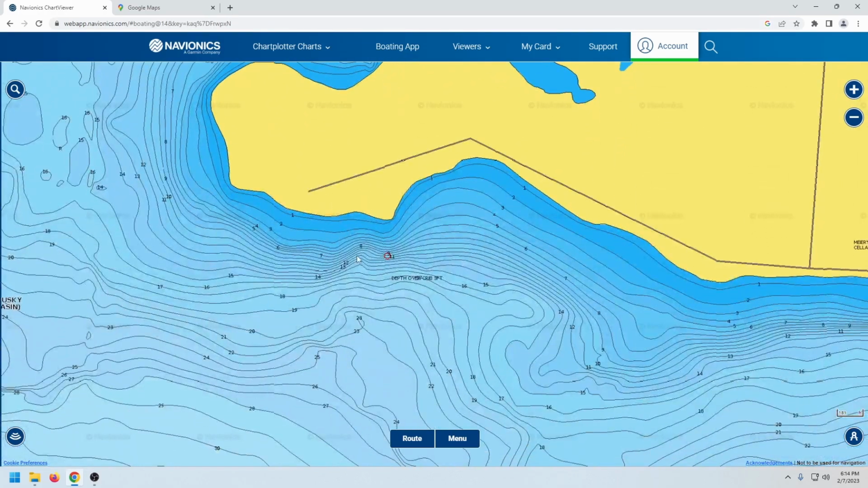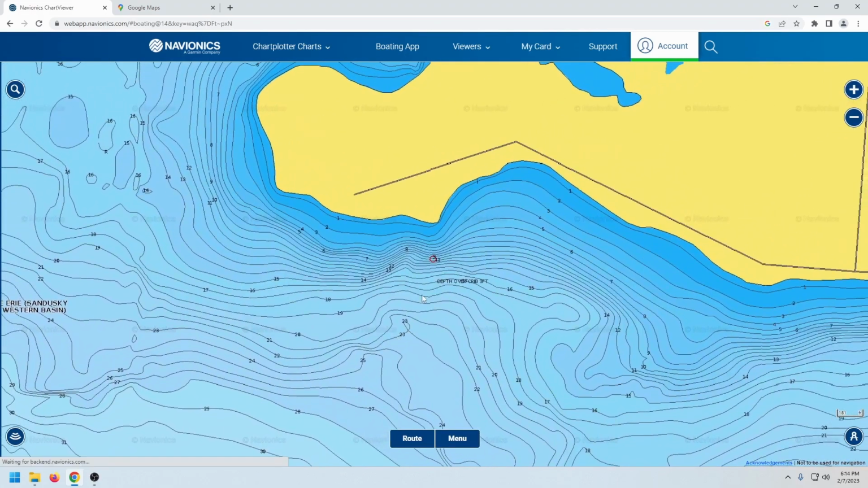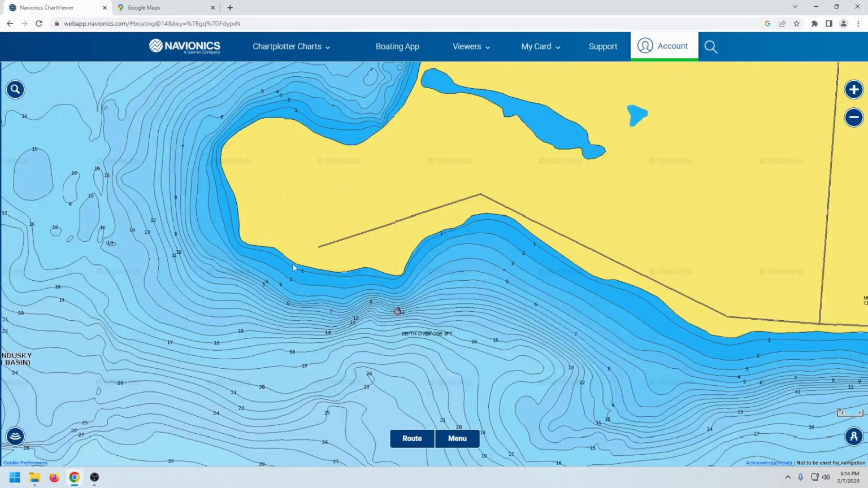Okay, now we'll move down to the south side. On the south side, this point below Manila Bay, in this area right here, if you can see my cursor, this area gets some good grass in it. And I've caught fish in here on top water first thing in the morning.